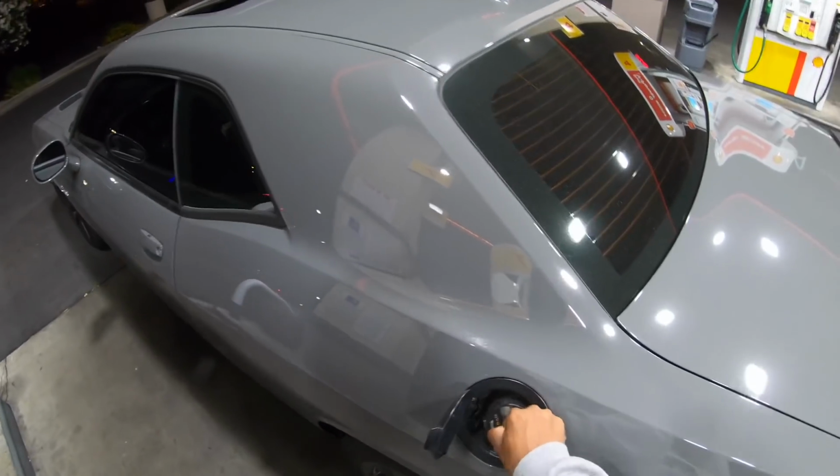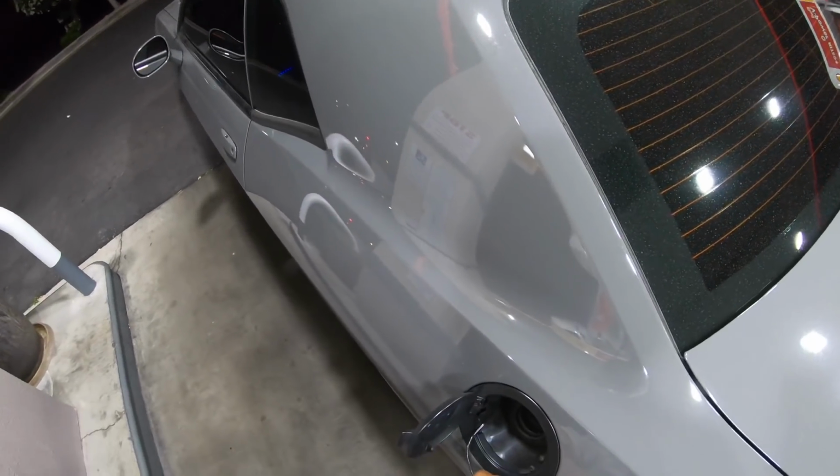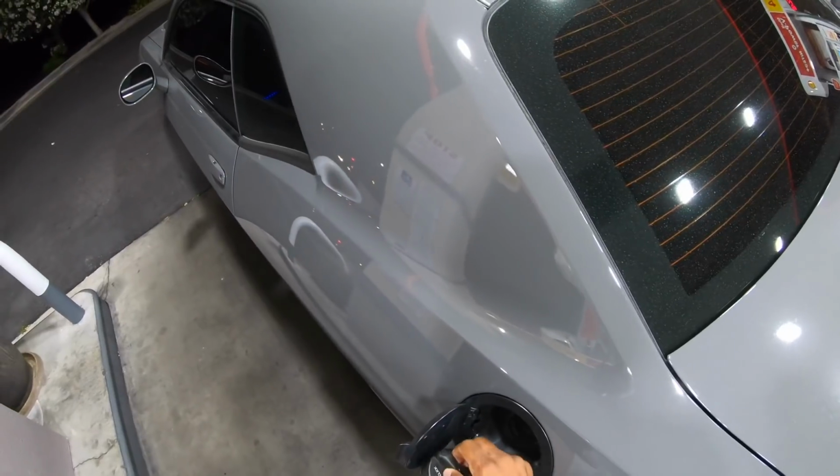A lot of people don't know this, but when you take this gas cap off, you put the hang-up on here so it's not dangling and scratching all up on your paint.